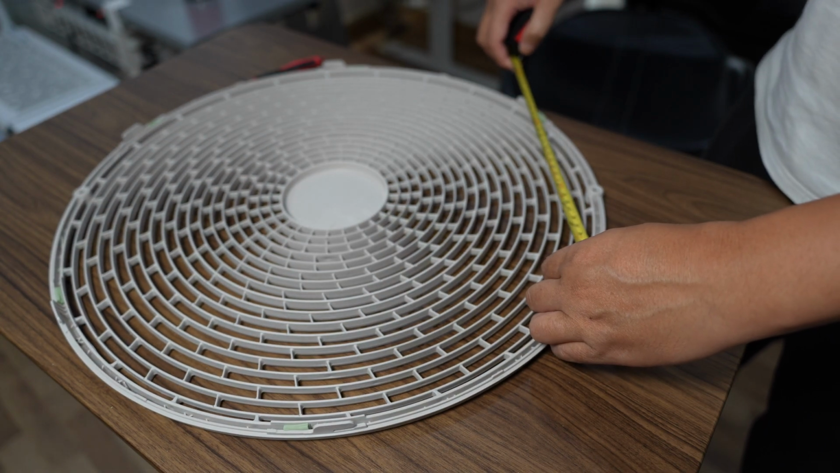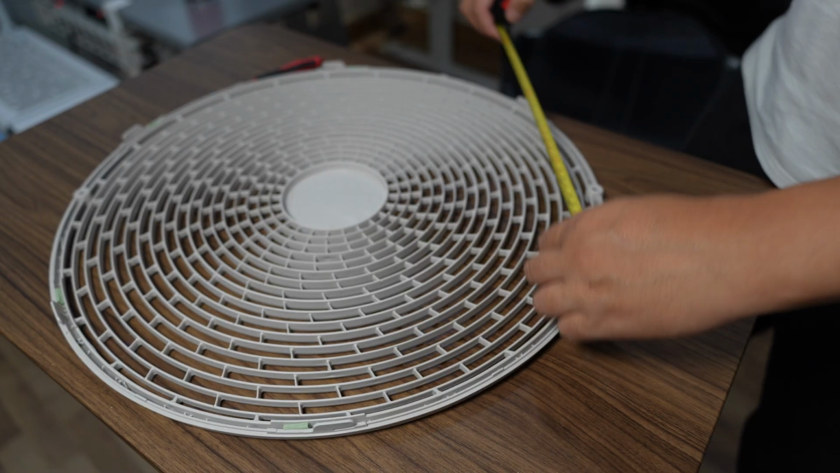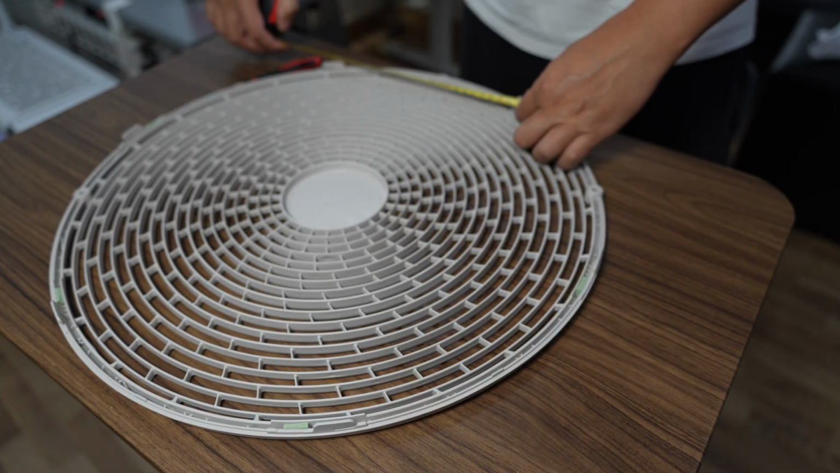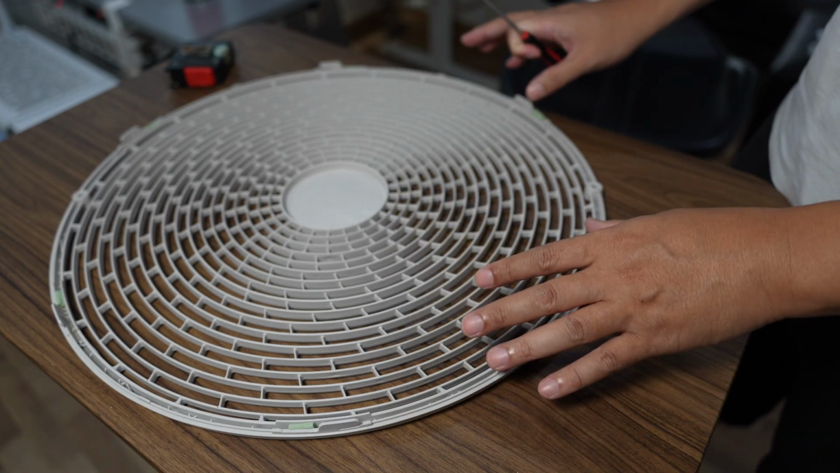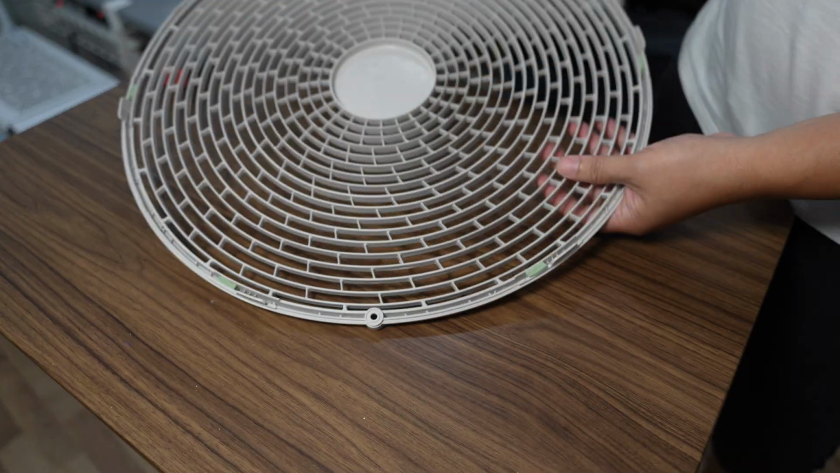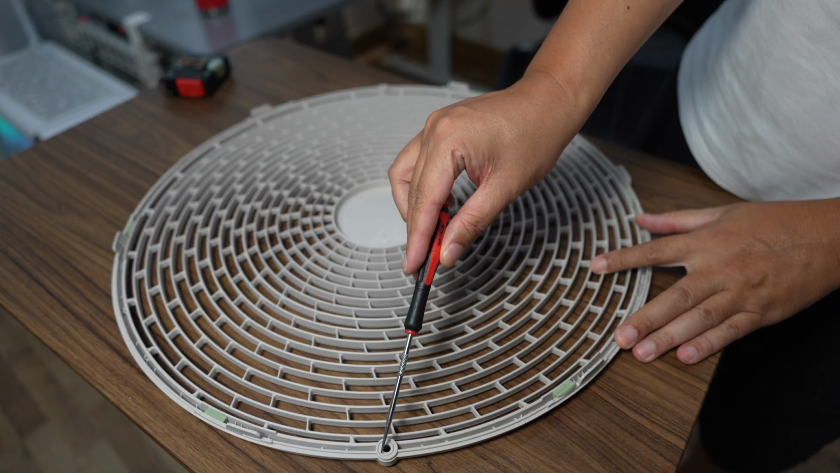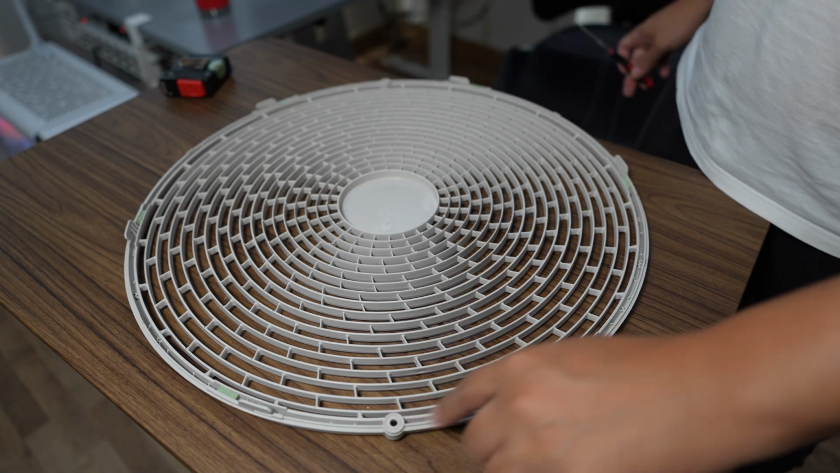The spacing between each clip has the same dimension, 234. So all the clips are divided at the same angle, 60 degrees. They have 2 mounting holes here. This one, the holes are 180 degrees apart, so it's just 2 holes.